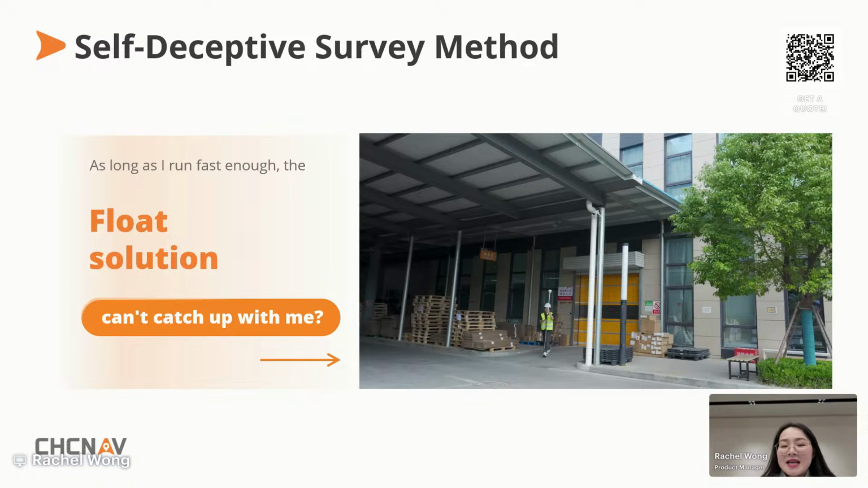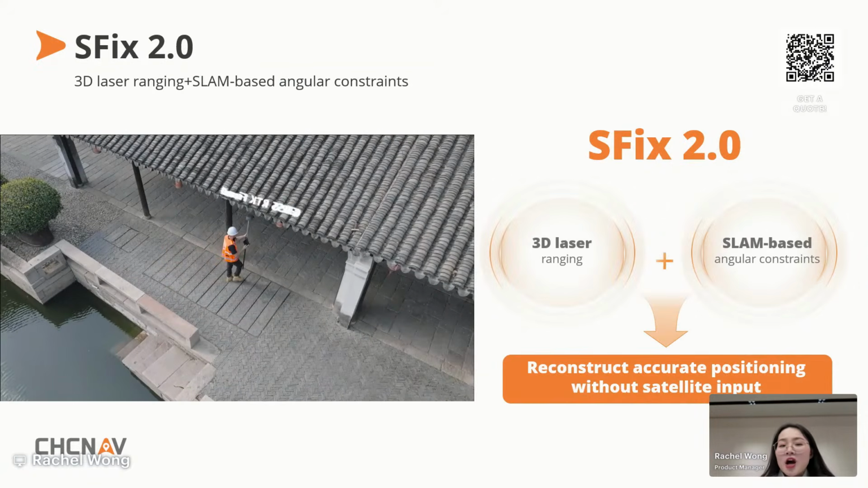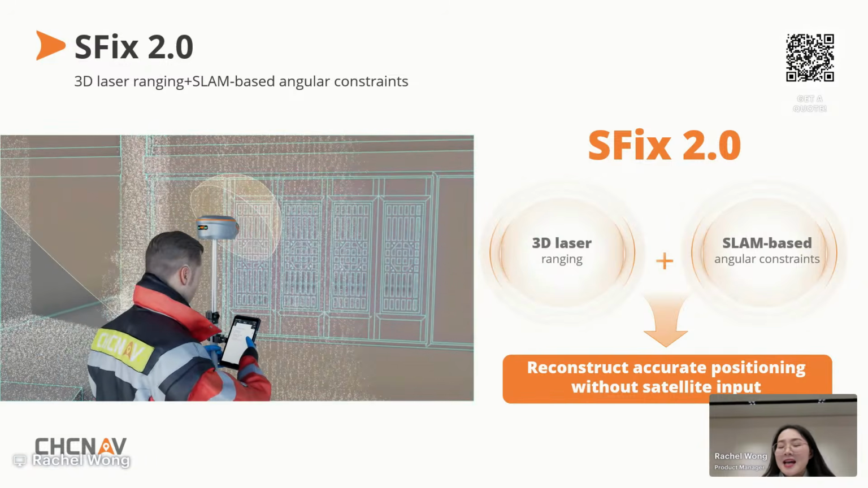It's more than a trick, it's a daily challenge, because under such cover conventional GNSS just cannot get fixed, and the total station becomes the only option, but it's slow, heavy, and inefficient. With ViLi i100, this workflow changed. And this is another heart of ViLi i100: the all-new SFix2 engine, a true breakthrough for fully GNSS denied areas.